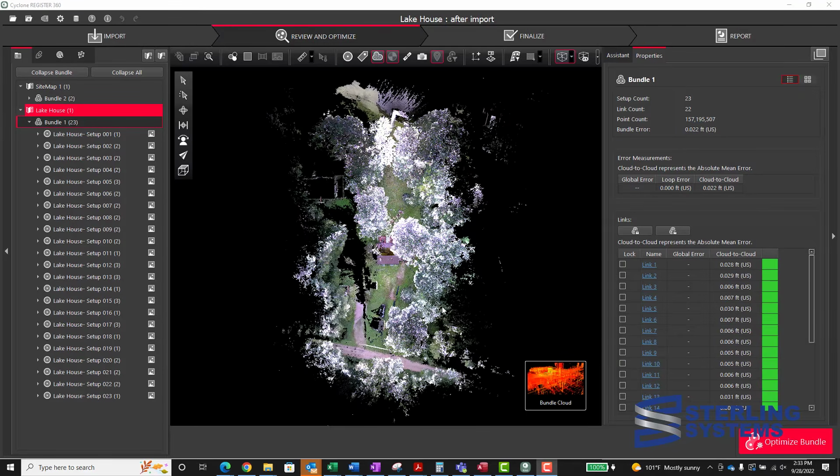An introduction to the project. This is the photo of the back of the lake house that we'll be scanning along with the property that it's on. If you take a look at the final point cloud, you can see the house there and the lake, the approach road, and all the trees that surround.